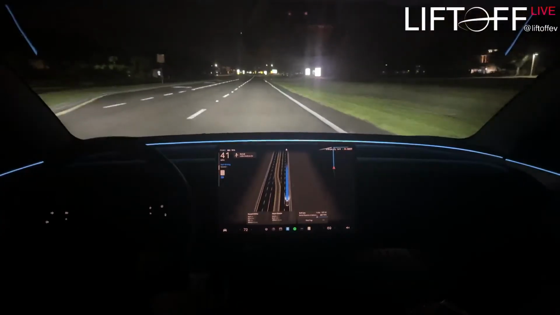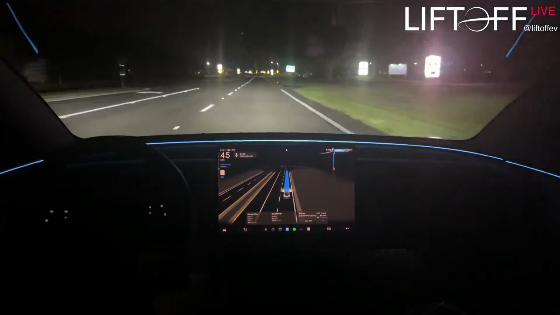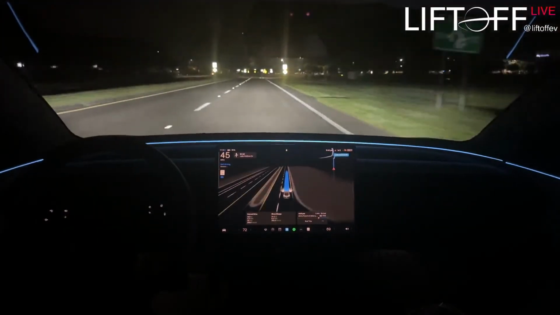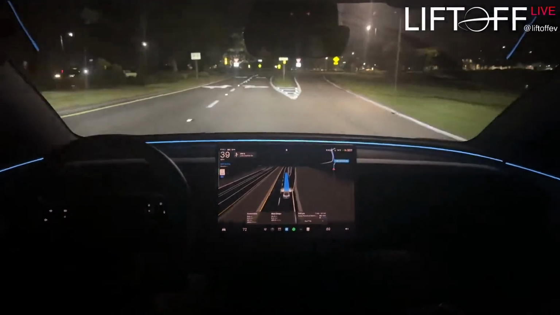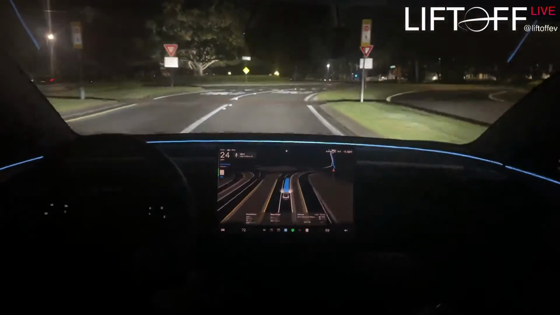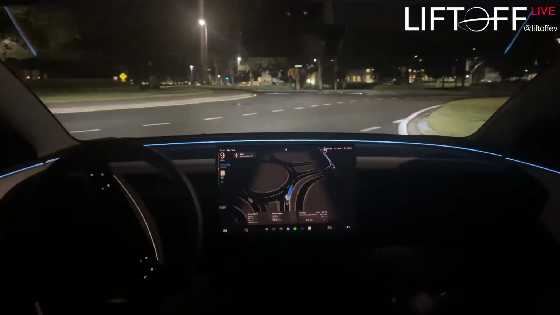Alright, coming up on the roundabout. And we're just going straight through it, so nothing super fancy here. Again, I don't really expect anything crazy because FSD 13 was able to do roundabouts pretty well. Even 12 was able to do roundabouts pretty well. Alright, that was good.